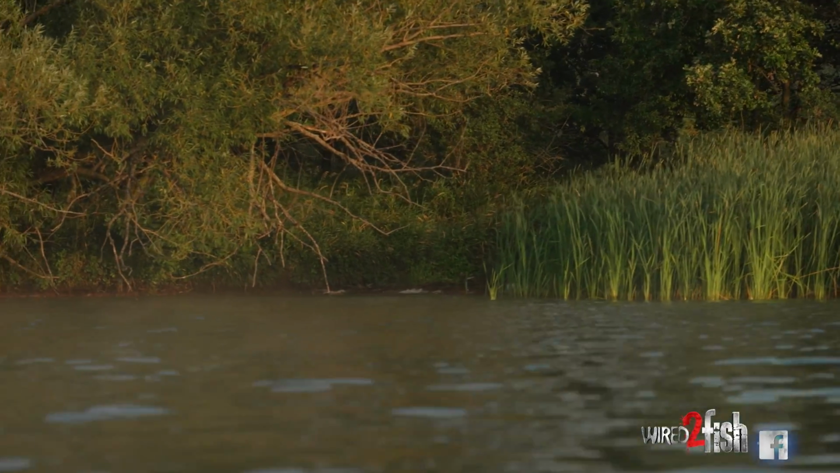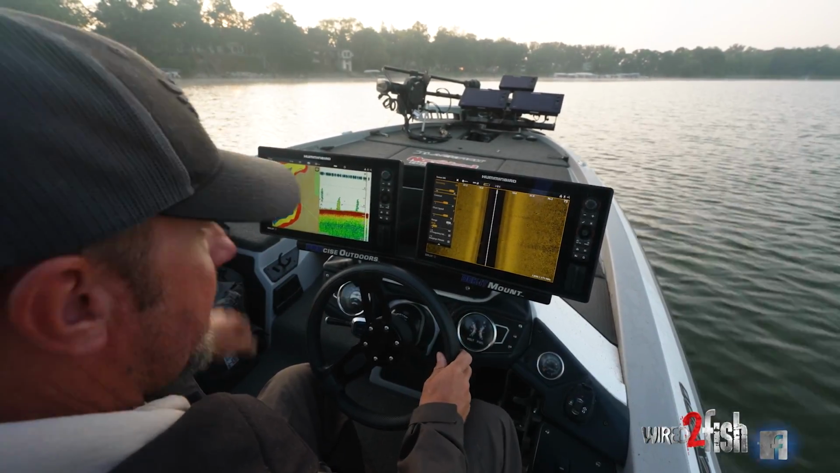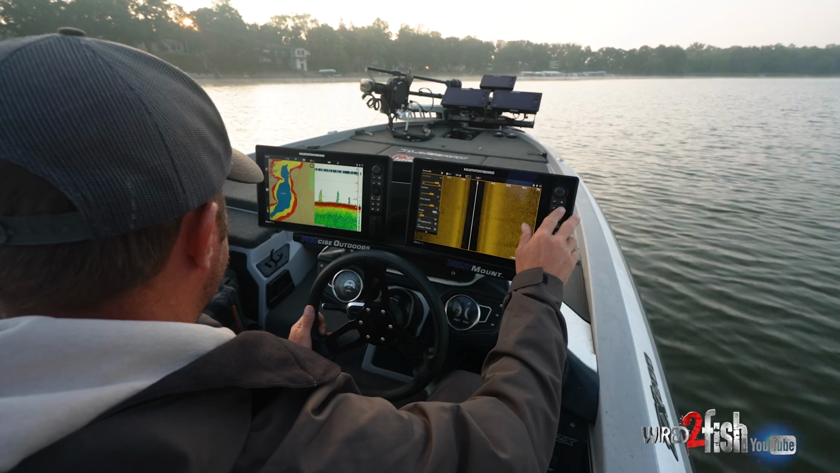I see a lot of guys graph too fast, in my opinion. I put it in gear, I just let the boat idle, that's all I'm doing. 3 miles an hour, let's let the boat idle. You're gonna get the best picture that you can possibly get that way. My chart speed's on 7, sometimes it's on 6, it all depends.